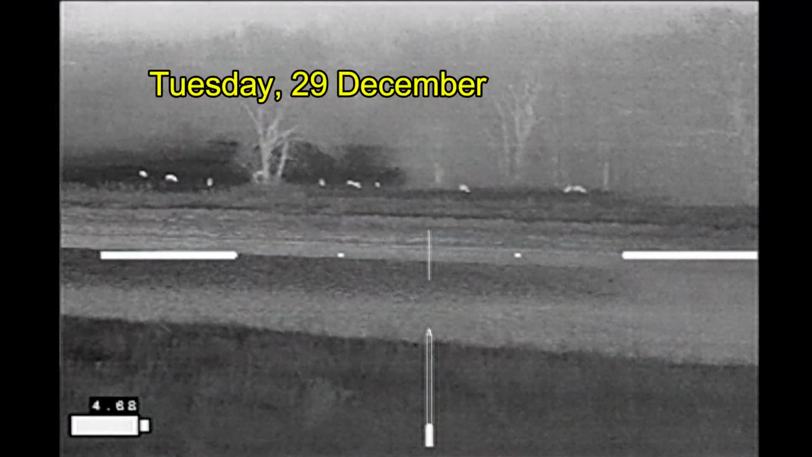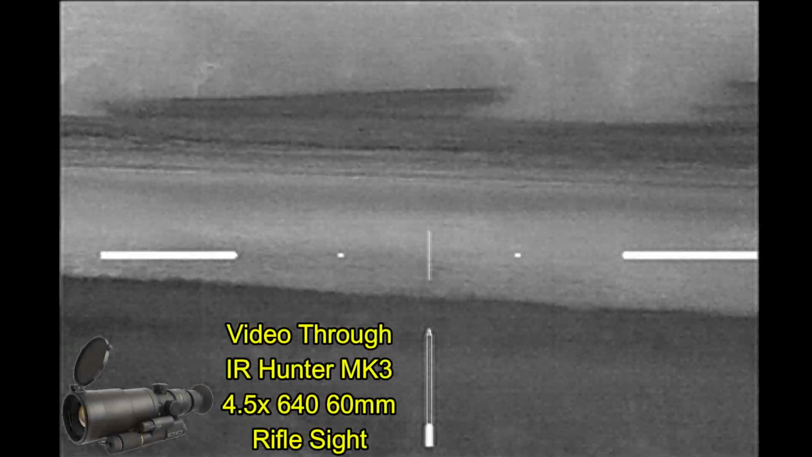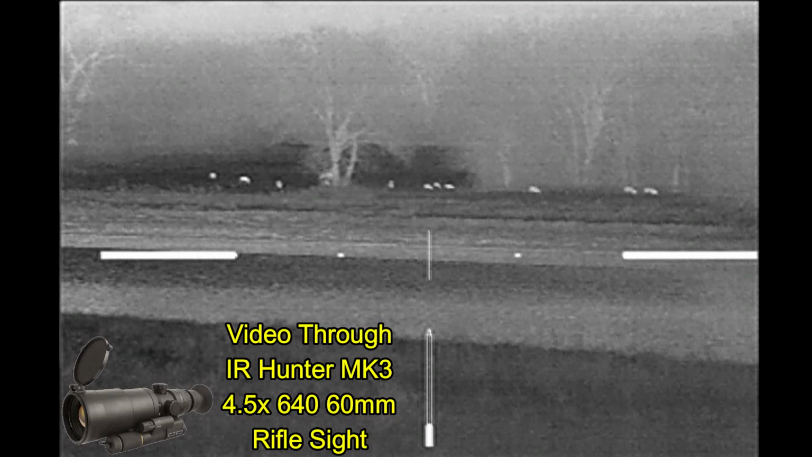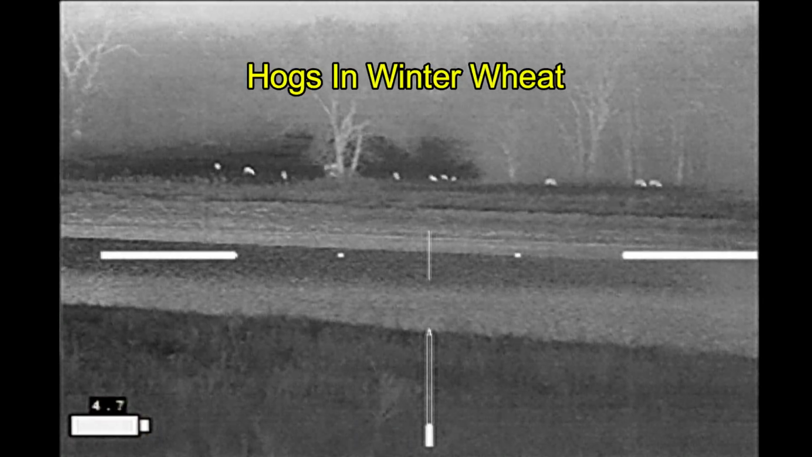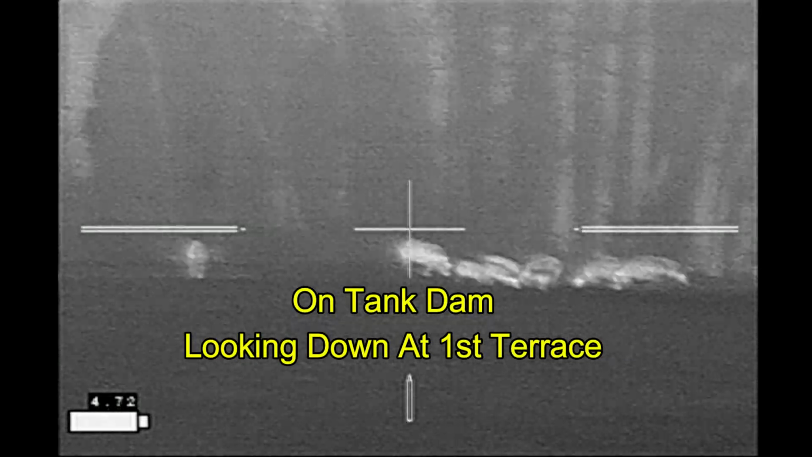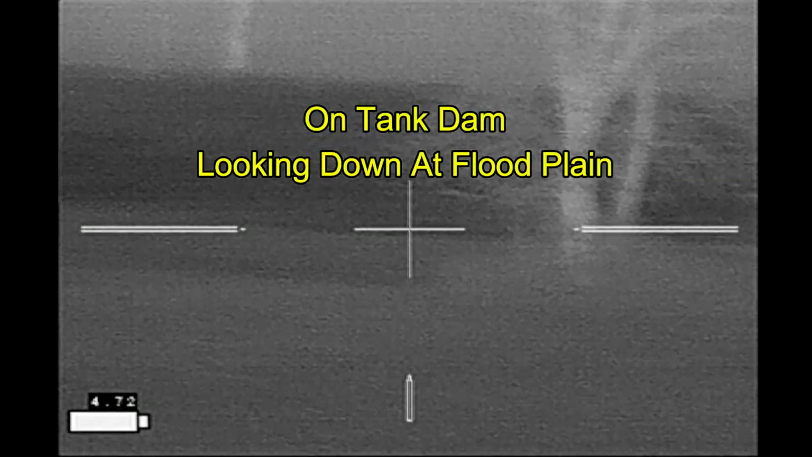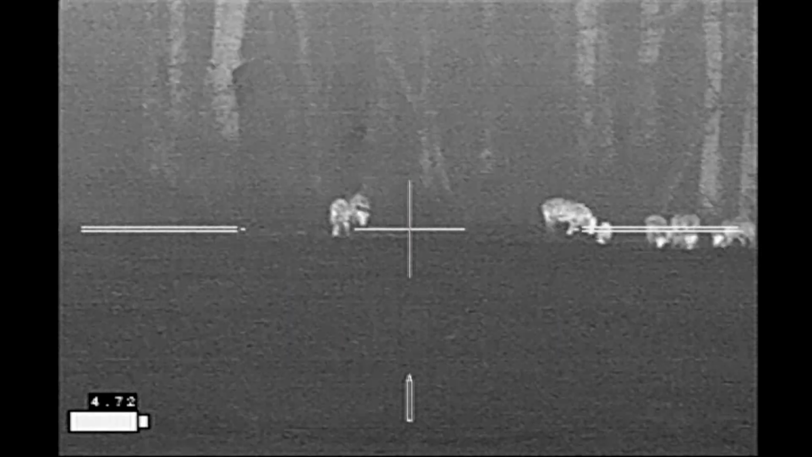6 hours into my hunt on the next night finds me looking at a small sounder of hogs just on the other side of this big tank. And the hogs are grazing in a winter wheat field. So now I'm on top of the tank dam, looking down at the first terrace where the hogs are. That's a floodplain, also planted in winter wheat.